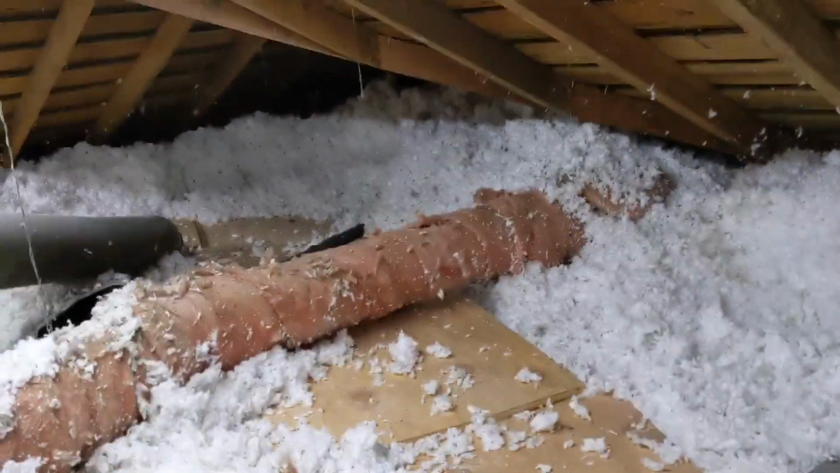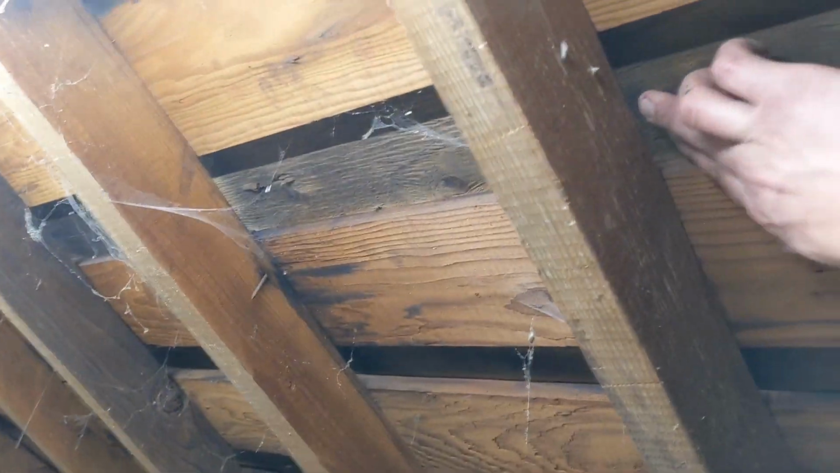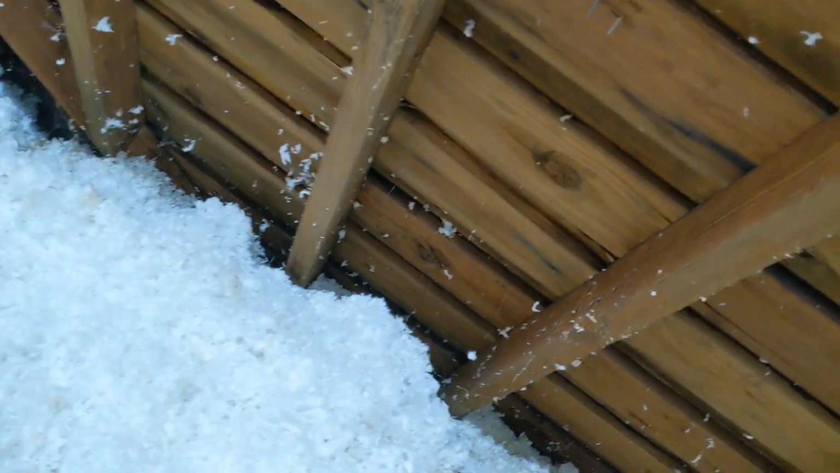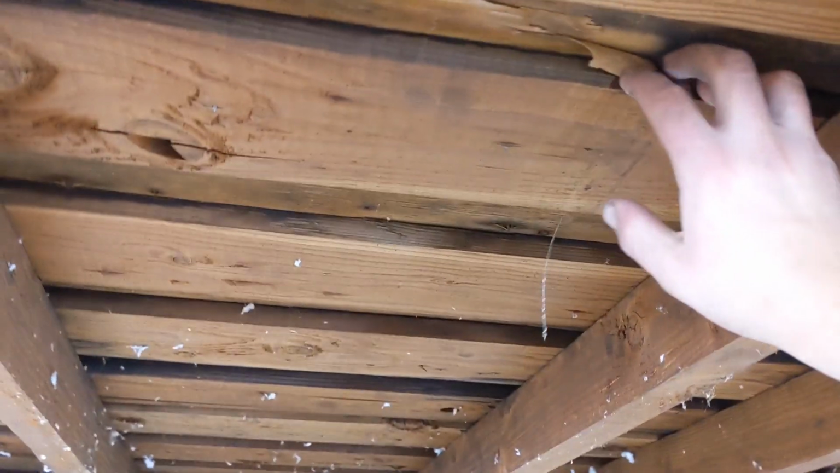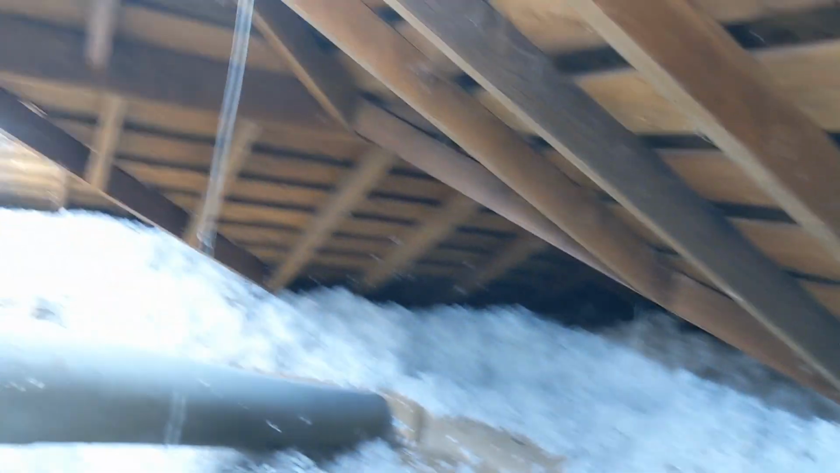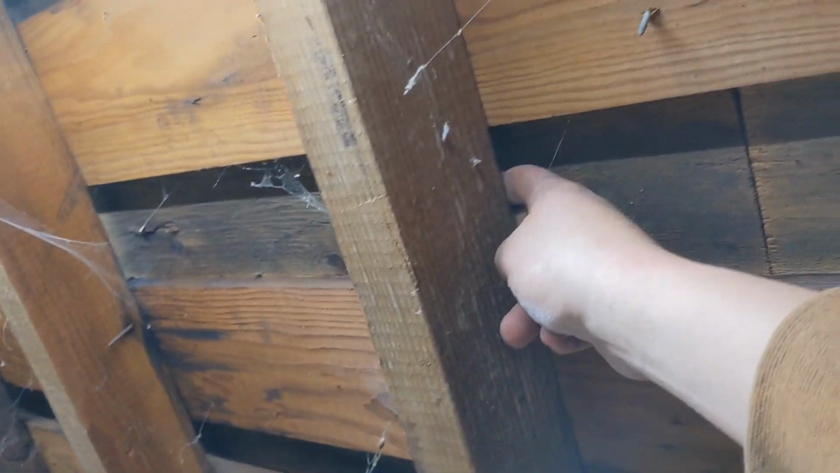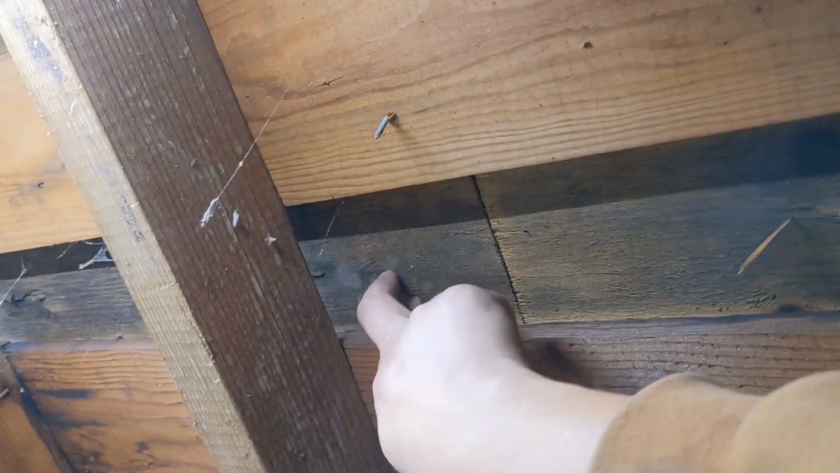We are now on the street-facing side of the house, facing Corvallis High School. Some delamination happening here, which tells me that moisture is getting in somewhere. Not too badly, but that may need to be addressed. Again, right here. Moist to the touch. This piece of wood most likely needs to be replaced.